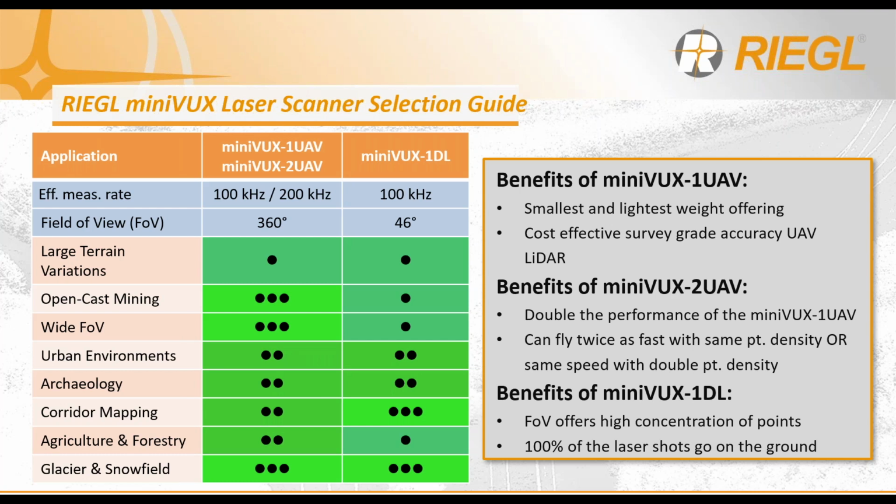In the end, it does relate to the weight and the ranging performance, but the benefits really are something to take note of. For the miniVUX 1 DL, although it's a narrower field of view, which therefore means more flight lines with overlapping passes, you get a tremendously much higher point density on the ground.